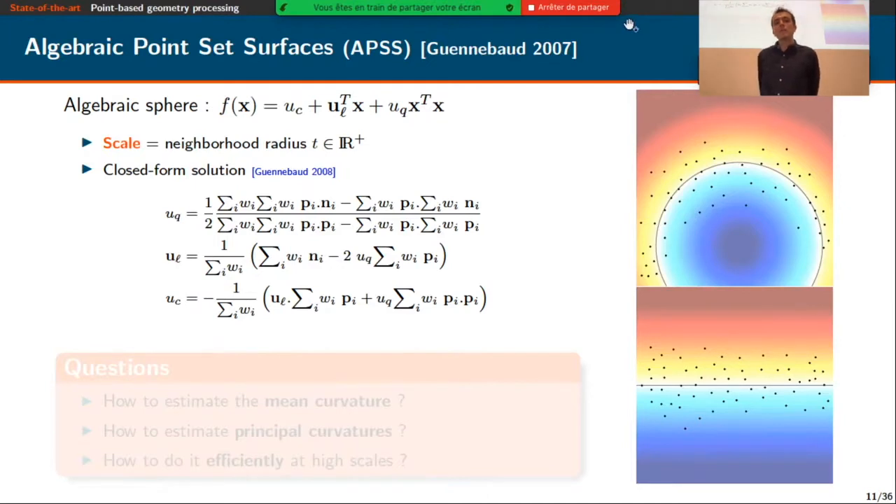I recall that the scale here is defined by the radius of the neighborhood that we use to fit the algebraic sphere. So it's denoted by t in this presentation. And the great advantage of APSS is the existence of a closed form solution of the regression of the algebraic sphere to oriented points. And this is given by these equations here for u_q, u_l, and u_c.